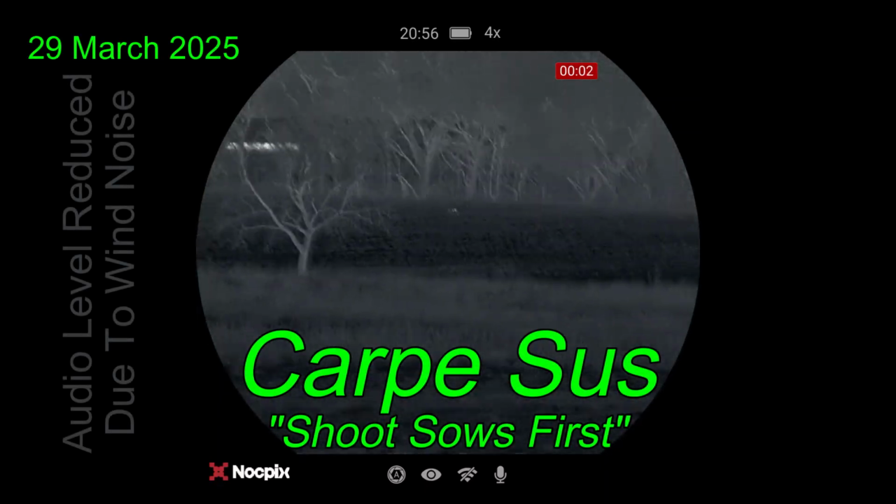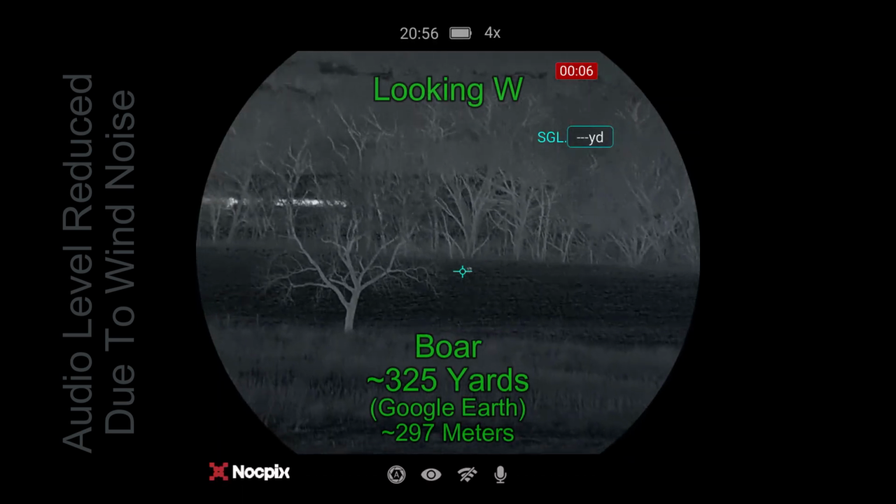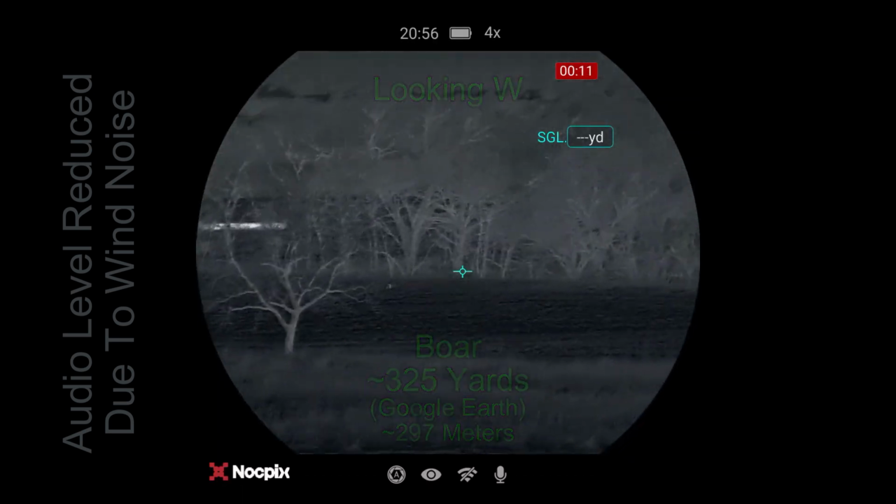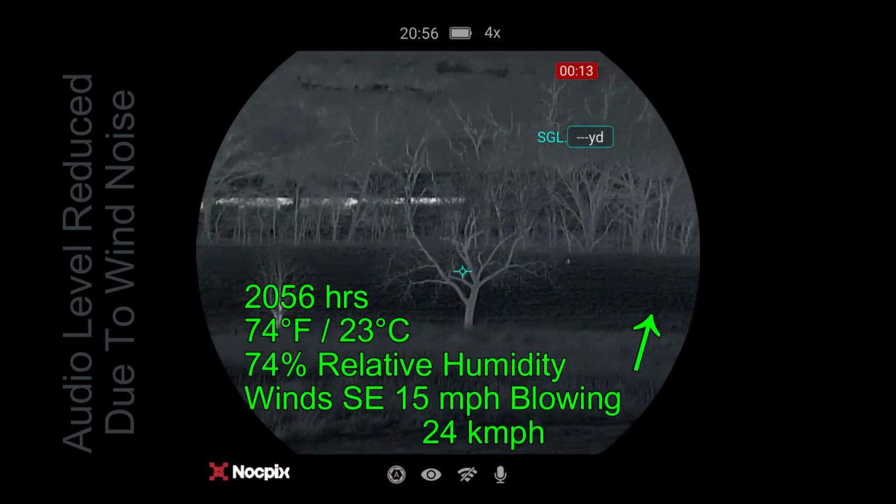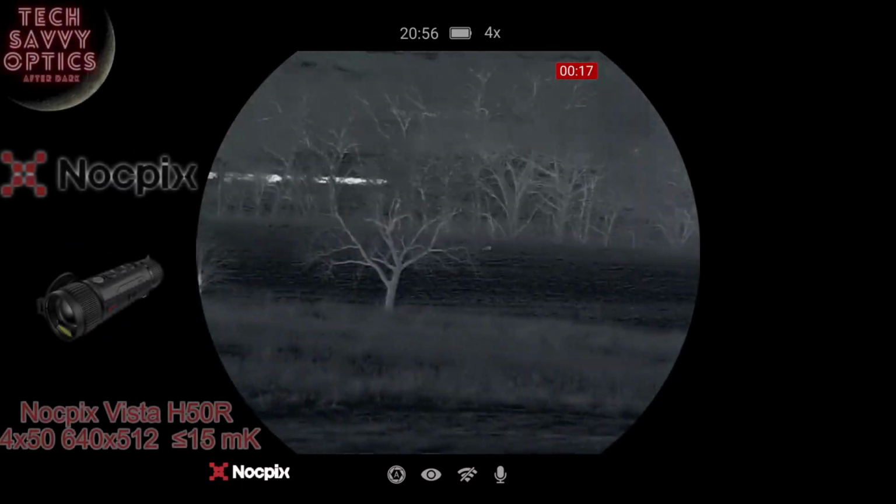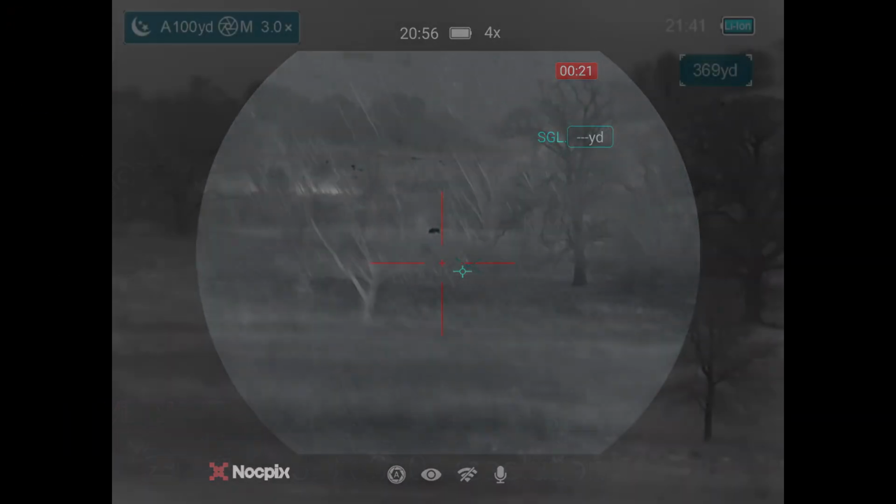Carp Jesus went hunting up in North Texas last week. Spent 3 nights out on 2 different properties, and I'm on the first property. Got a boar out there at about 325 yards. It is moving off to the left, and while I did go after it, I was not able to get there in time before it made it onto the neighbor's property off to the left. We'll be hearing a lot about the neighbor's property tonight.